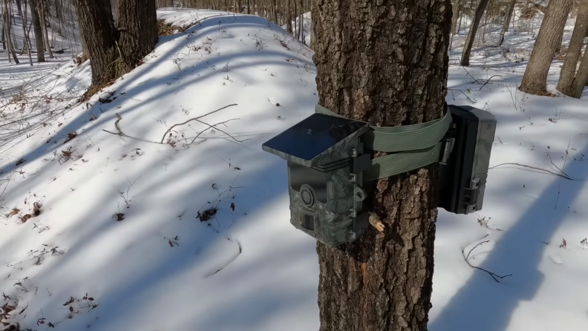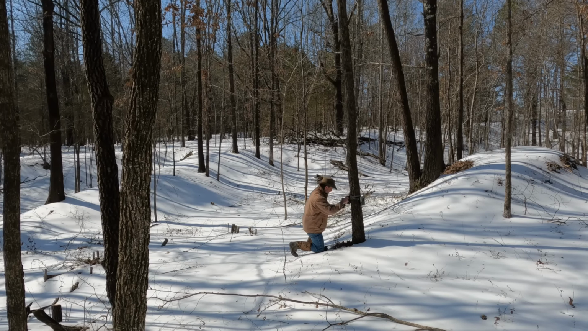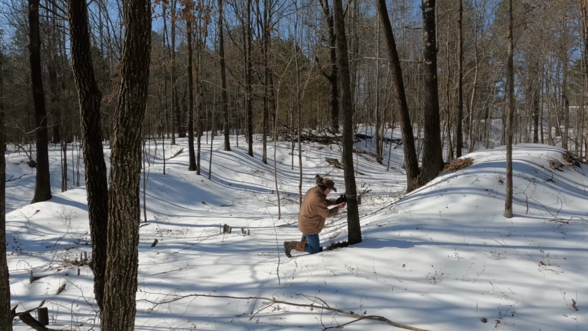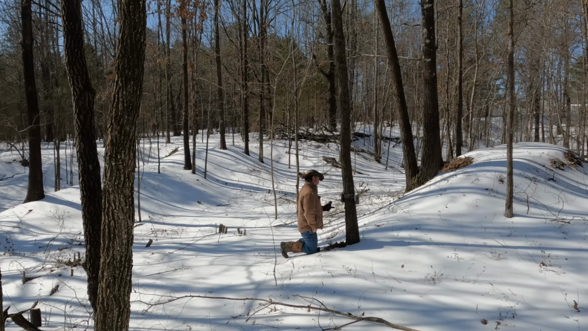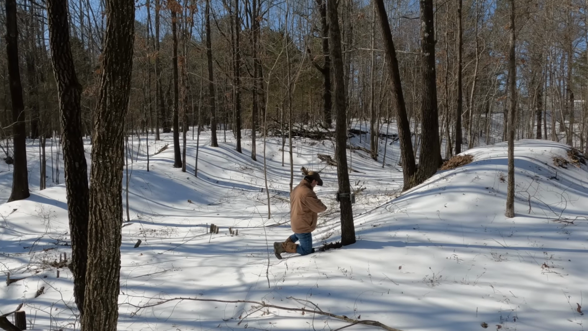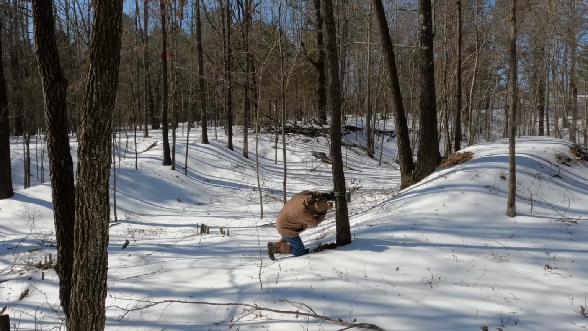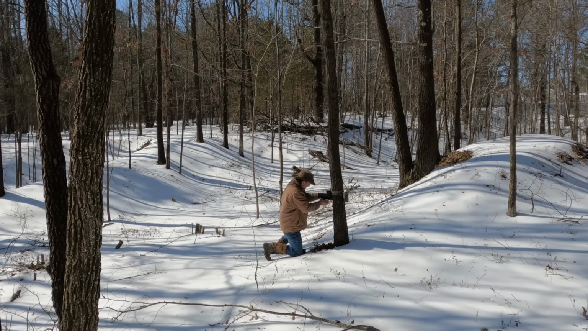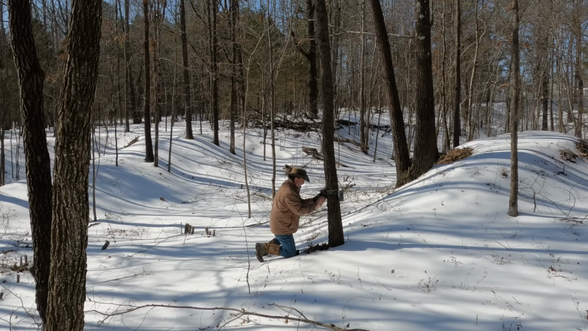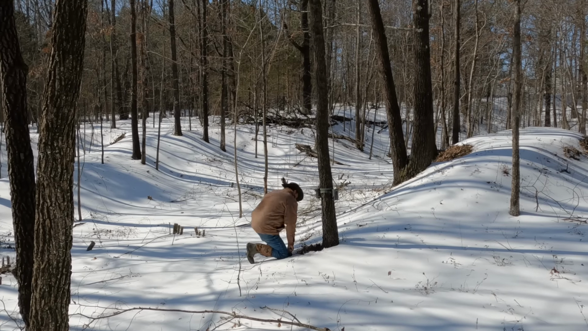Let me get these cards out. I love these solar trail cameras because they charge themselves, and that is always good. Don't have to worry about as many batteries all the time. Where does that go? Right in there. And turn it on. There we go. I got one on this side too.